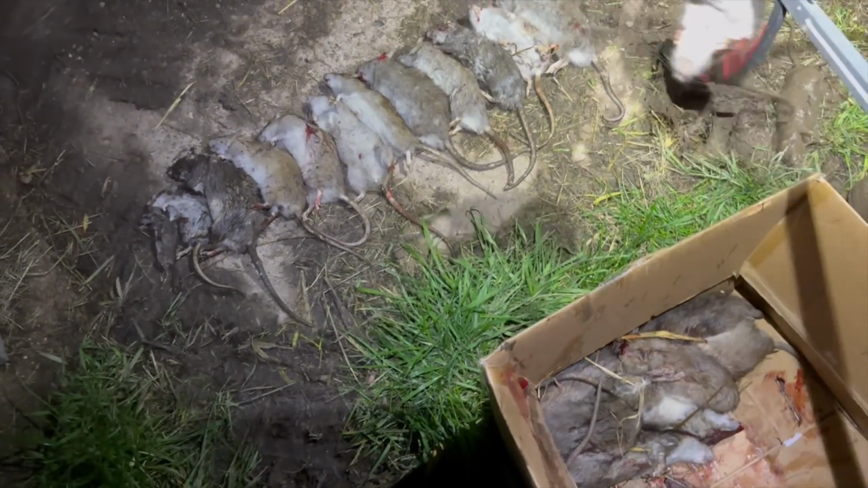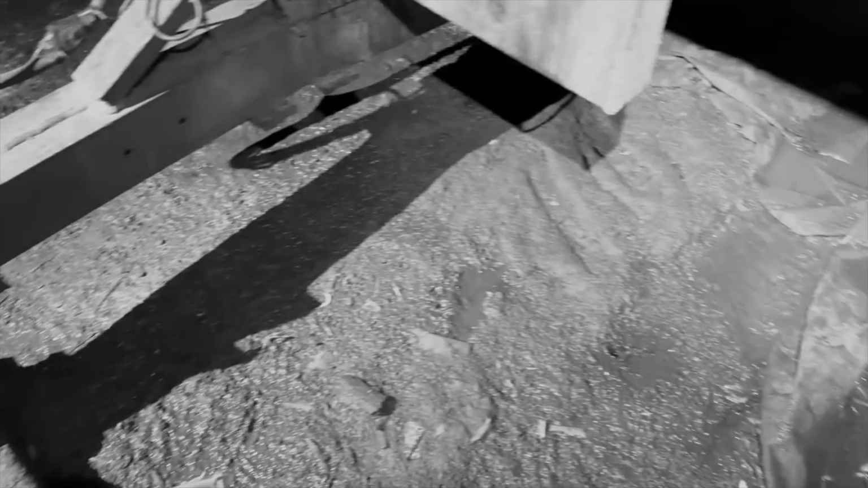There's some more. Just in case you're wondering if I got the one under the tarpaulin. Yes, we did. Not a big one, but nevertheless, they all count. We're still finding them. We probably won't be picking half, I don't think, of what we shot, but we won't be able to get about that edge low over there where I've been shooting.